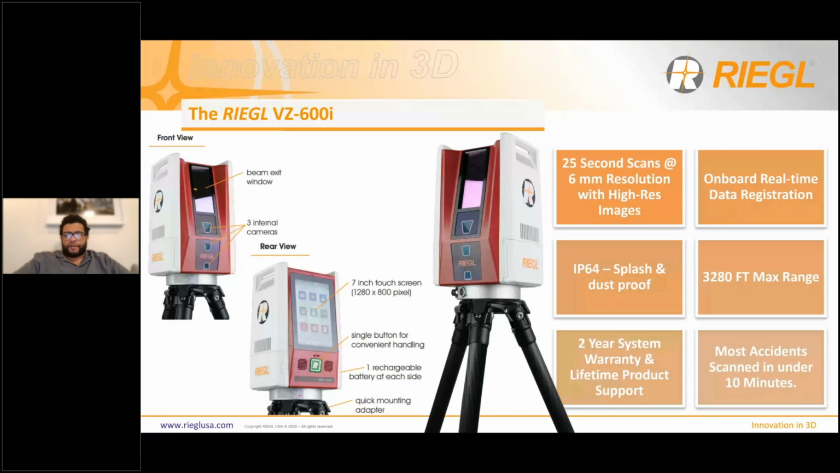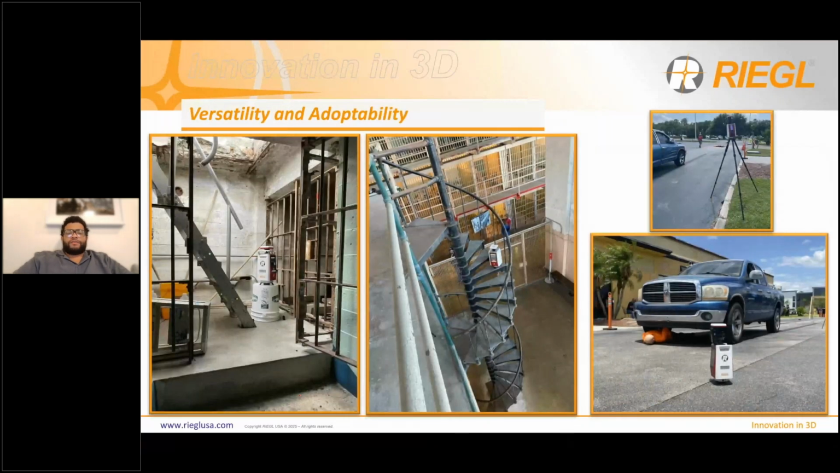The 600i is very versatile, so I just included these images to show that the scanner can really be placed in a ton of different positions or locations. So we had it on a bucket set up on the left-hand side when we were scanning Alcatraz, and also that spiral staircase, which is very tight and small, where really a tripod doesn't necessarily fit.